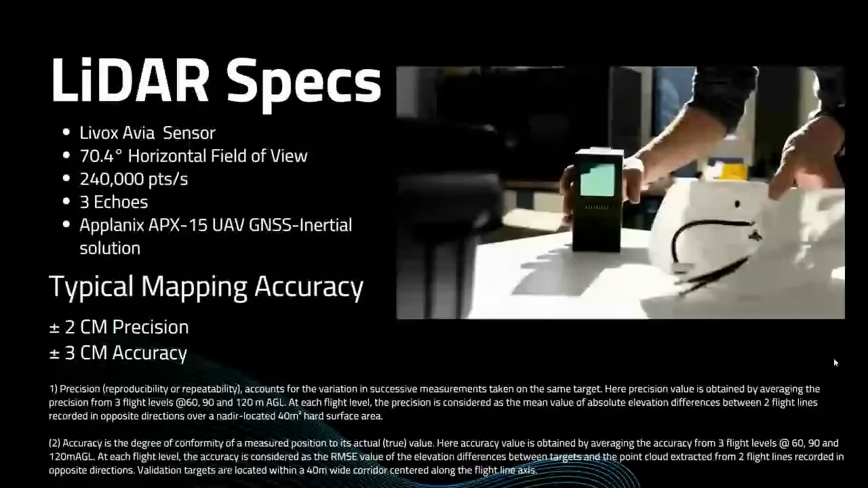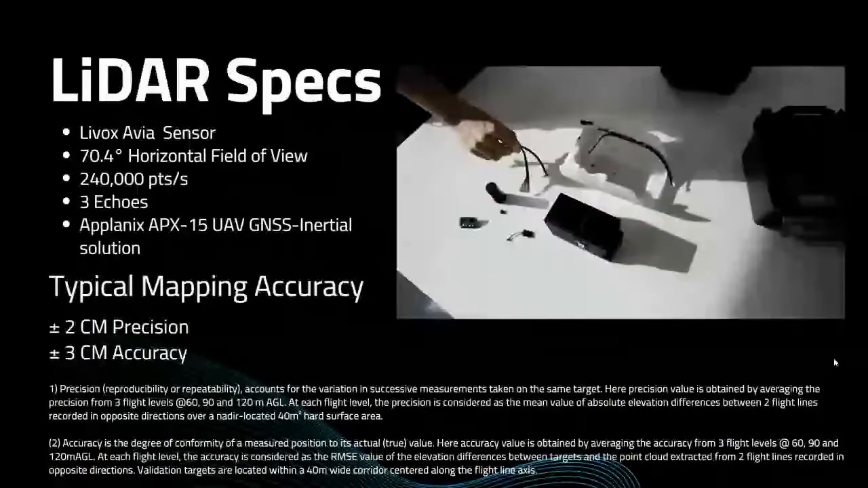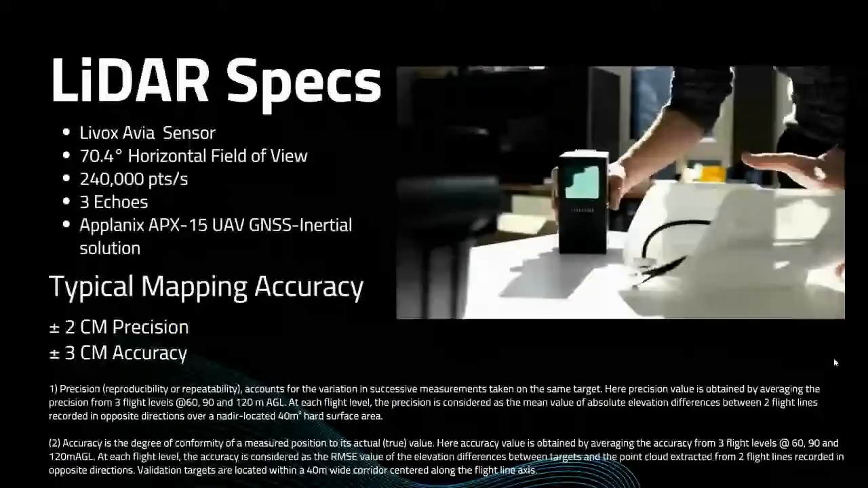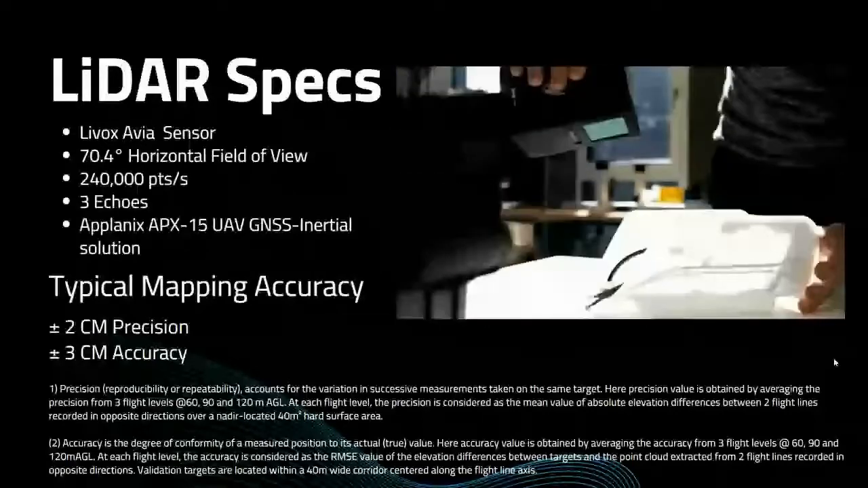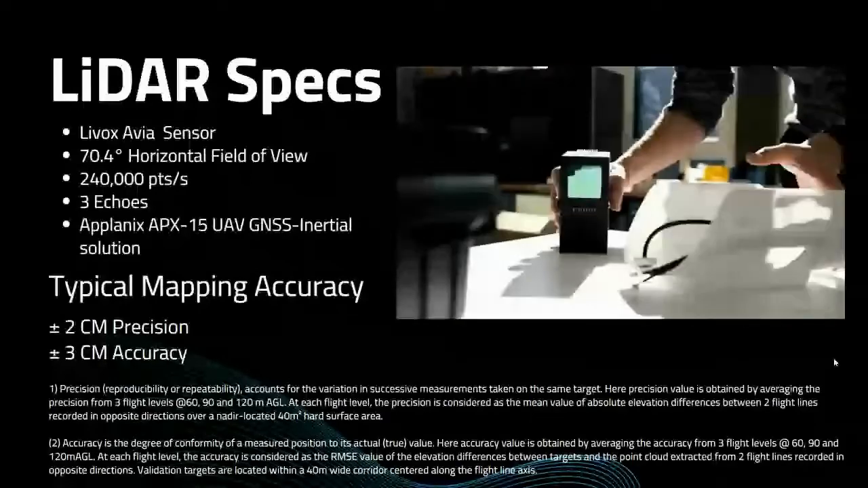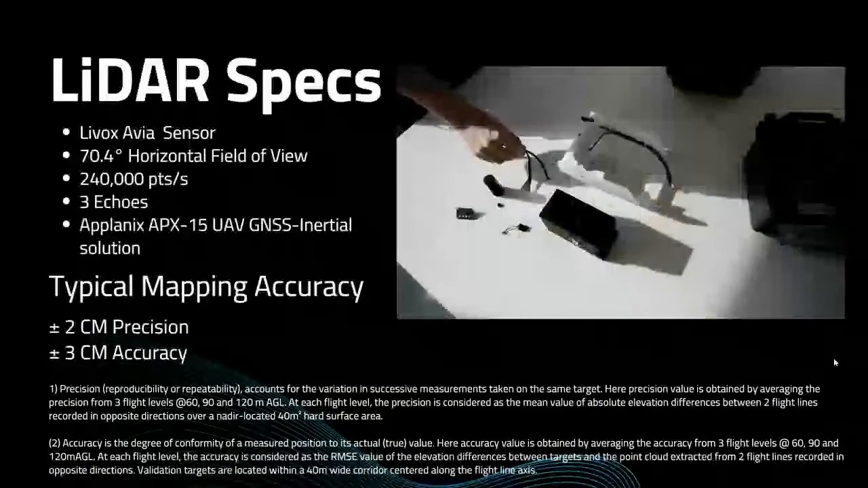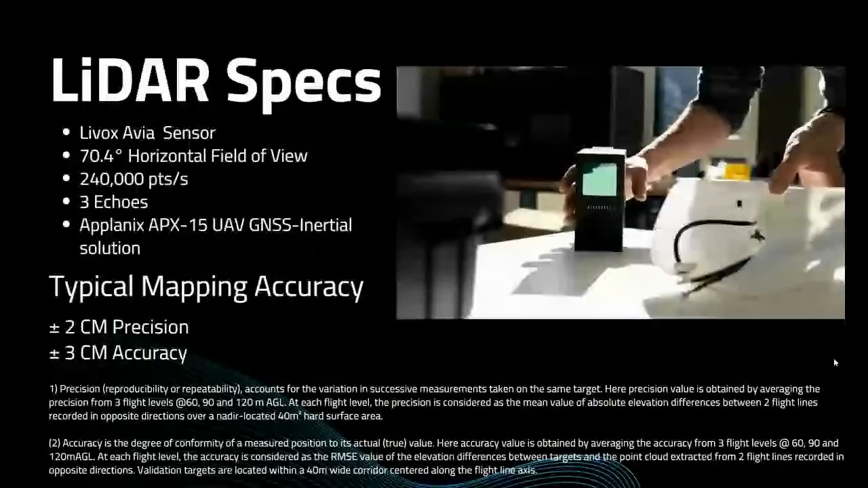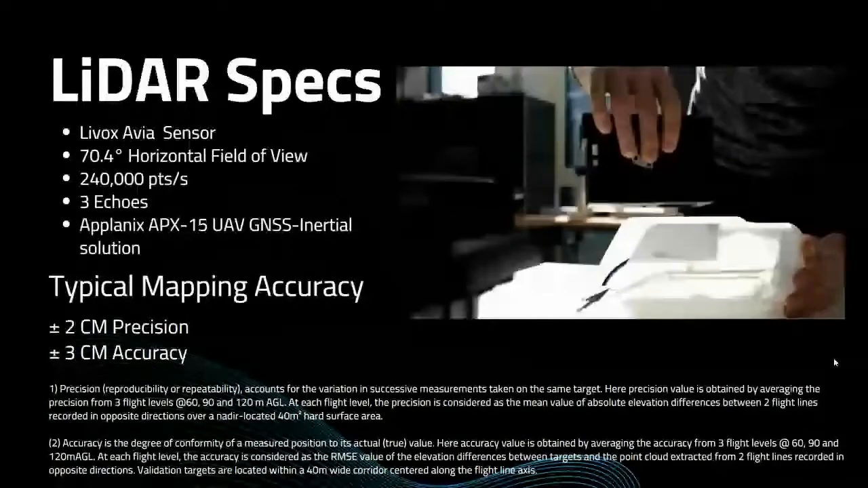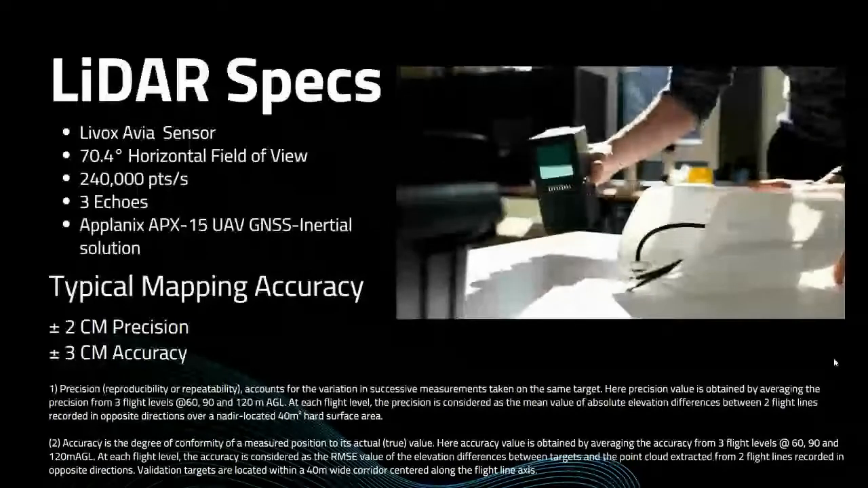So what's really unique about this is the 3 echoes, because it's tied with the Applanix APX15 INS, we get really, really high accuracy because of the quality of that calibration and the boresight calibration, how tightly coupled everything is from YellowScan. So the typical mapping accuracy, they say about 2 centimeter precision, 3 centimeter accuracy, and that is tested at YellowScan and Quantum Systems facilities. But I would say you're likely around the 3 to 5 centimeter mark on an average day with all the variables that can go into it.